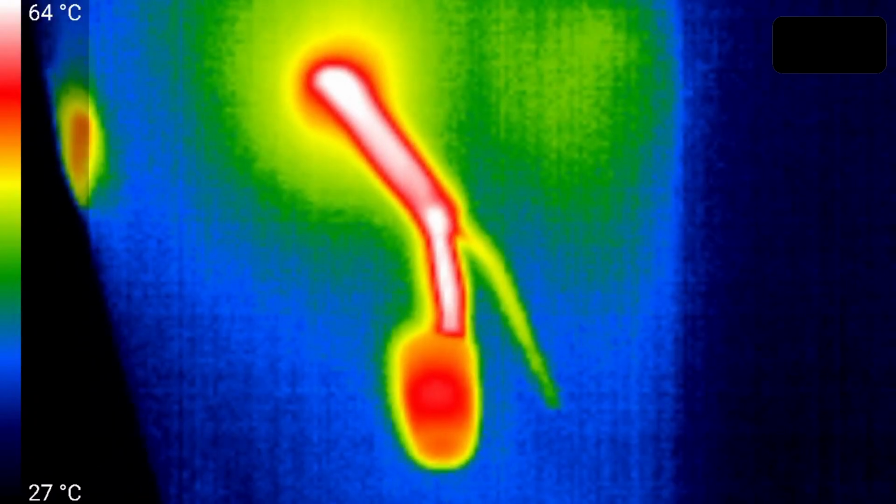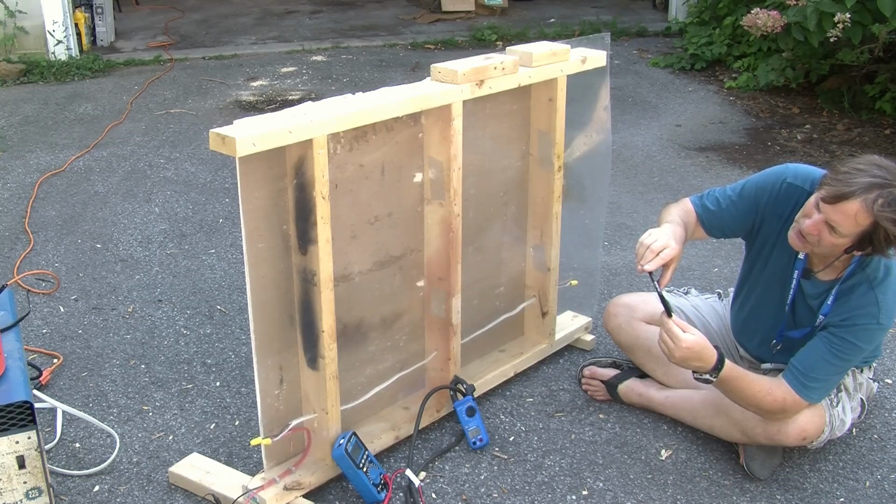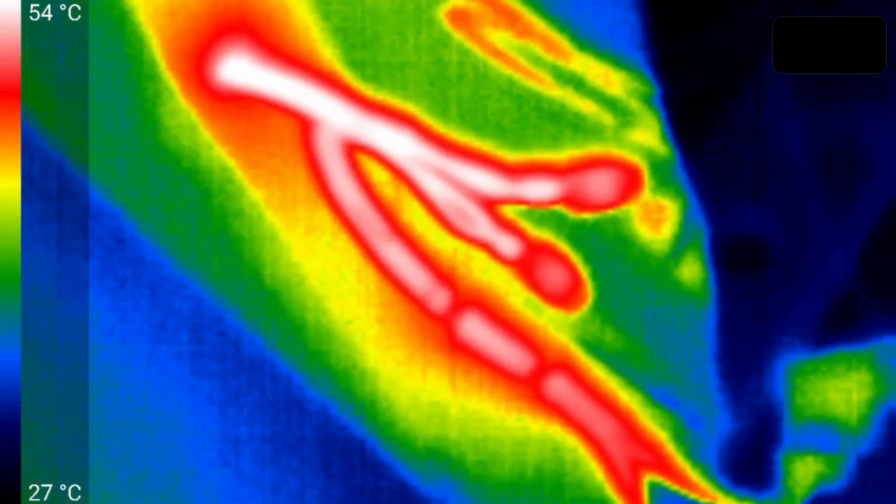However, if we go around to the other side where I've hooked up the welder, we can actually see the temperature difference between 12.2 and 14.2.